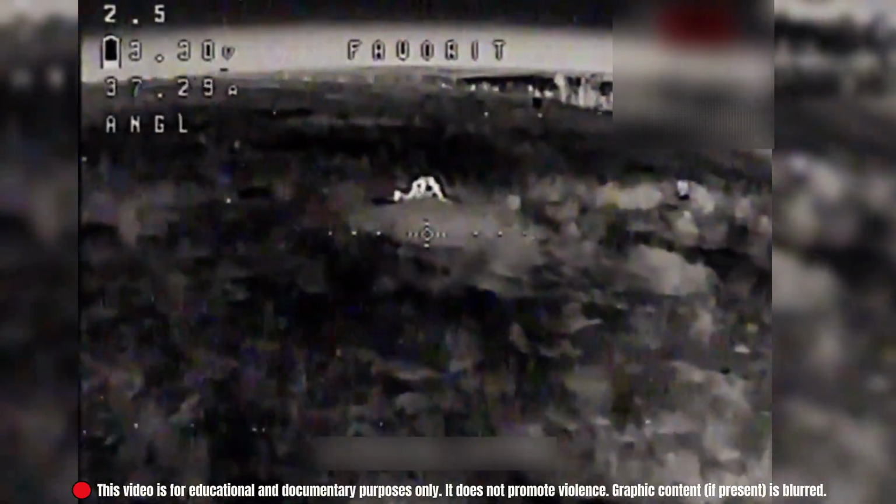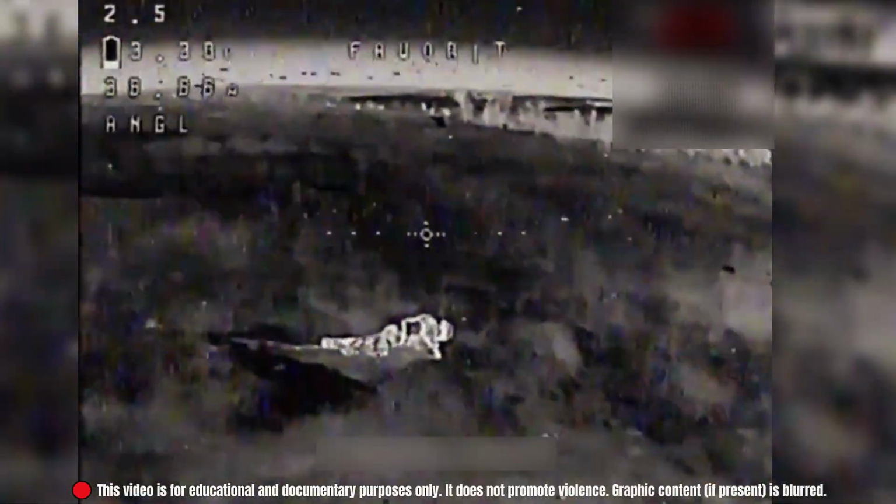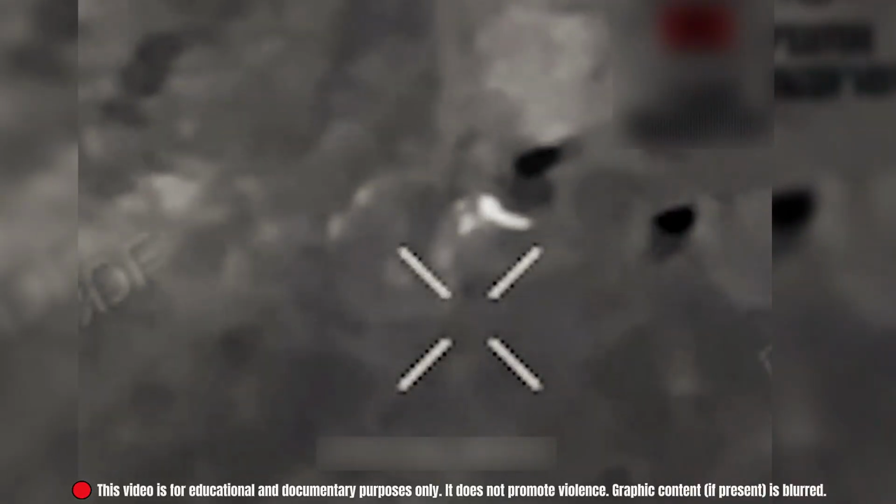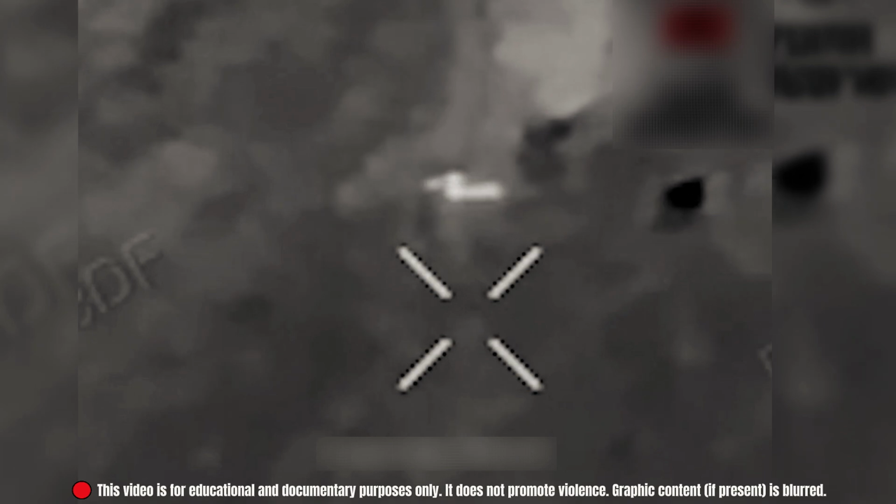In the Krasnoyarchensky direction, night patrols of Ukraine's 107th Territorial Defense Brigade locked onto the target. The soldier crawled through the field, unaware the lens had already fixed on him. The drone circled once, then descended. A strike followed, swift and final. This moment shows how FPV drones extend surveillance and control, even in darkness.